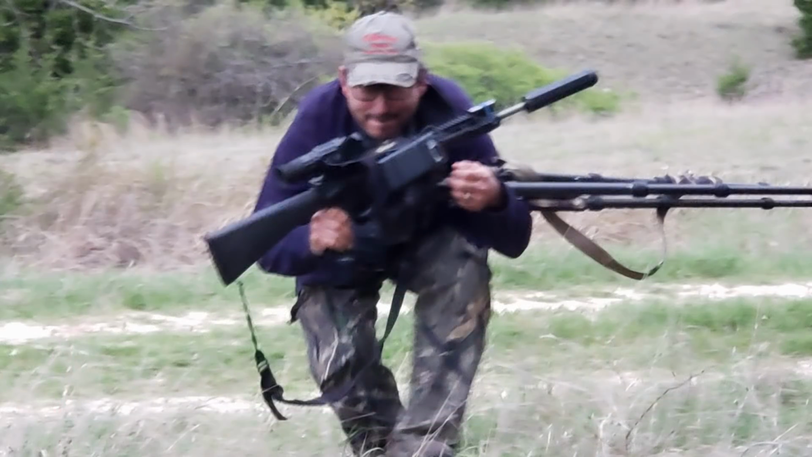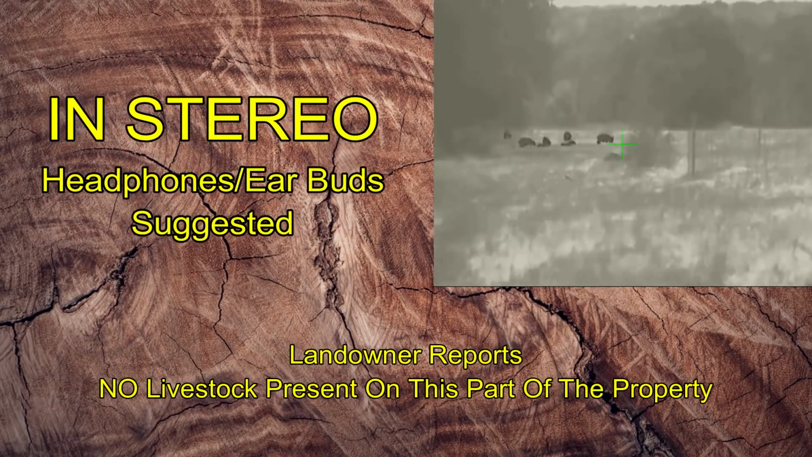Here's an action photo of Ben low walking across the road, trying to not get spotted by the hogs. And there they are.